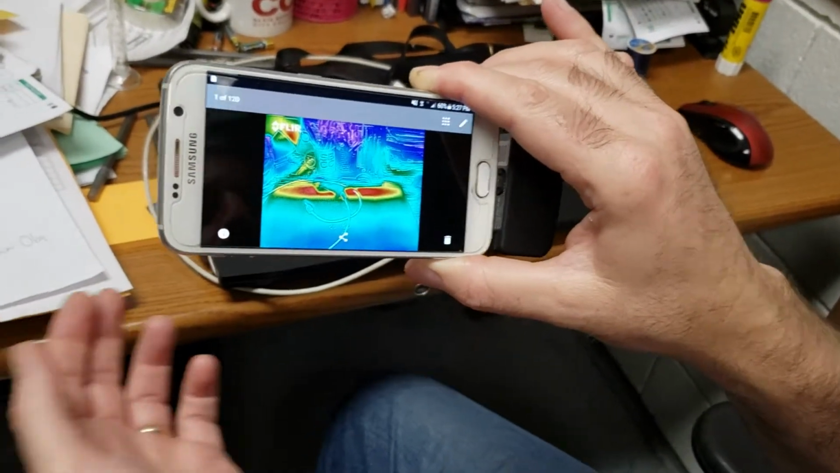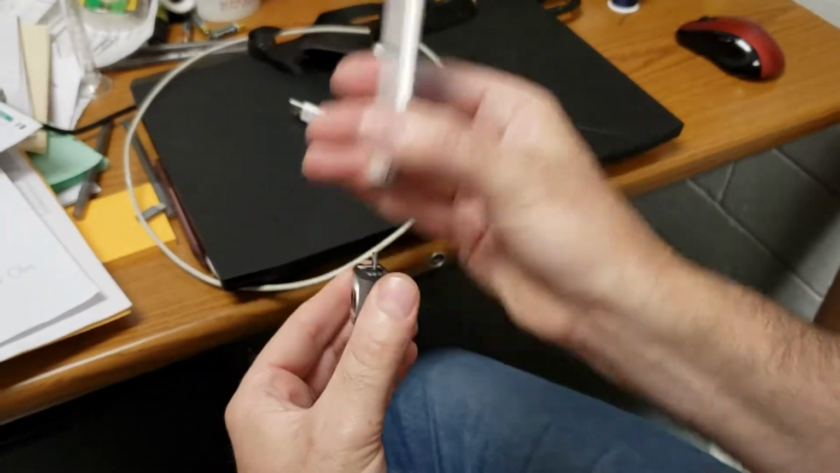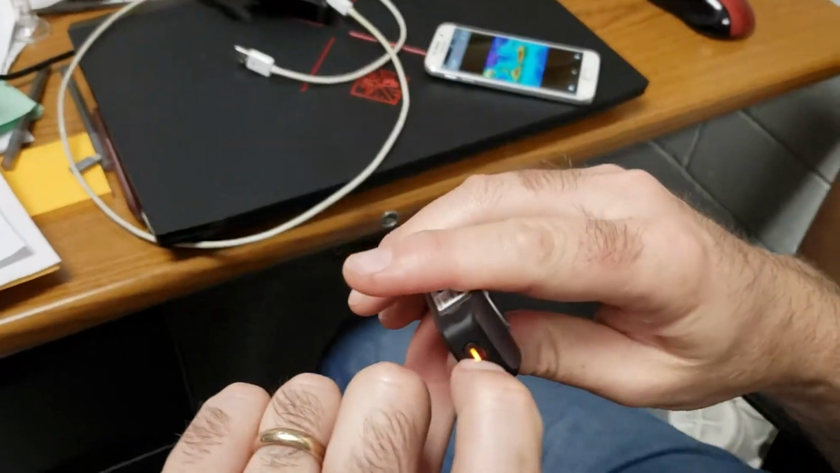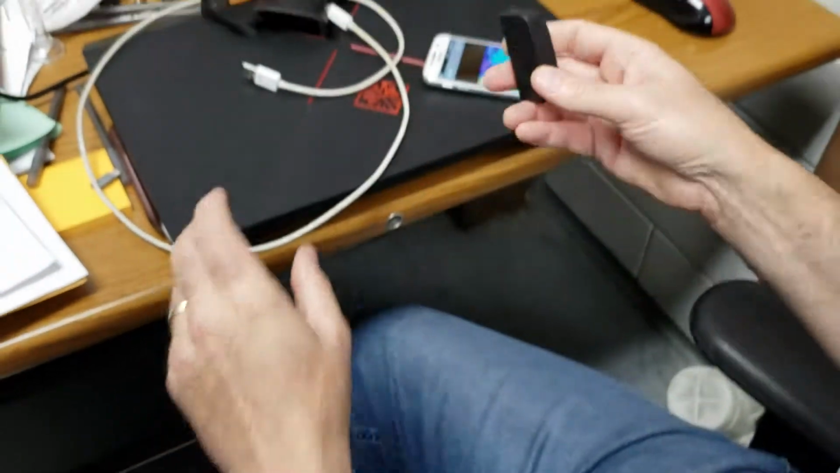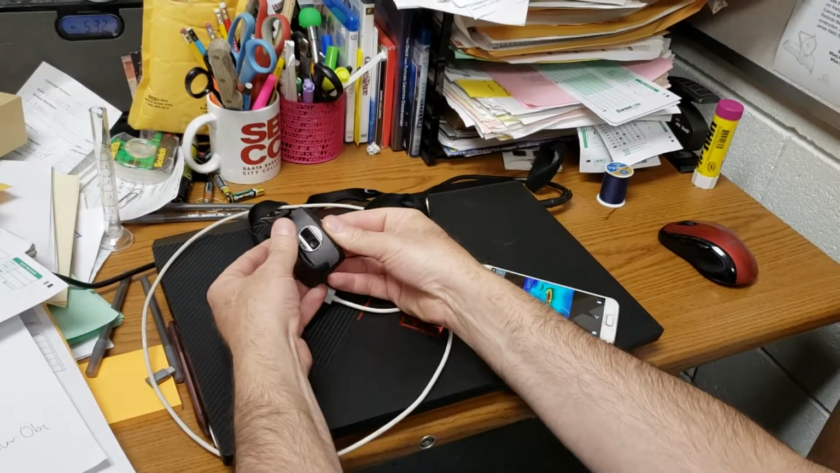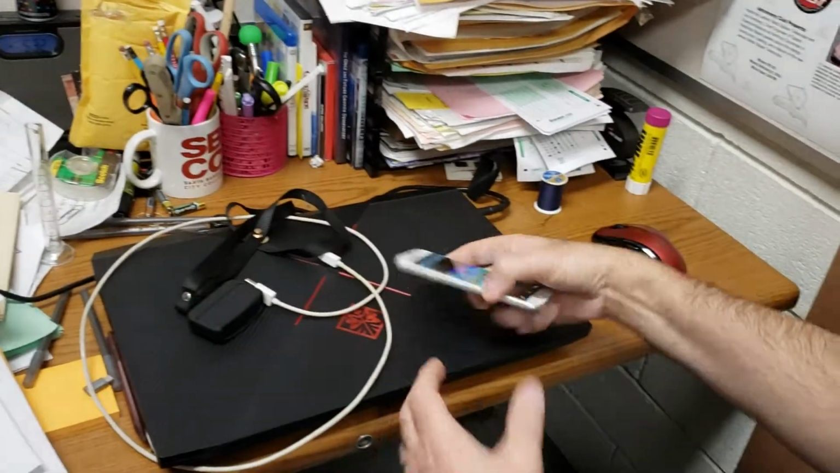There's a couple of ways you can share them. First of all, when you're done with the camera, just unplug it and press and hold this button until it turns off, okay? And then put it back in the case so that it's nice and safe. The camera lens faces in to keep it protected. So we have a couple of options.